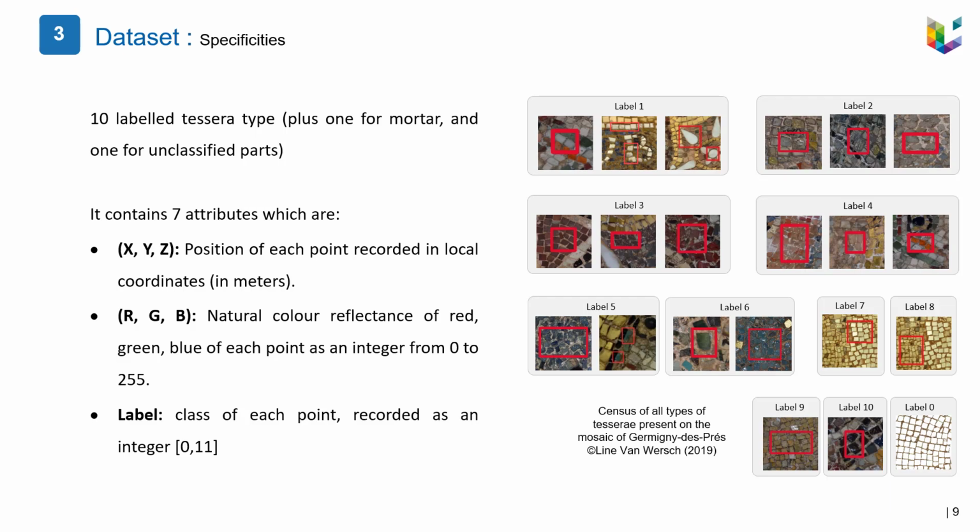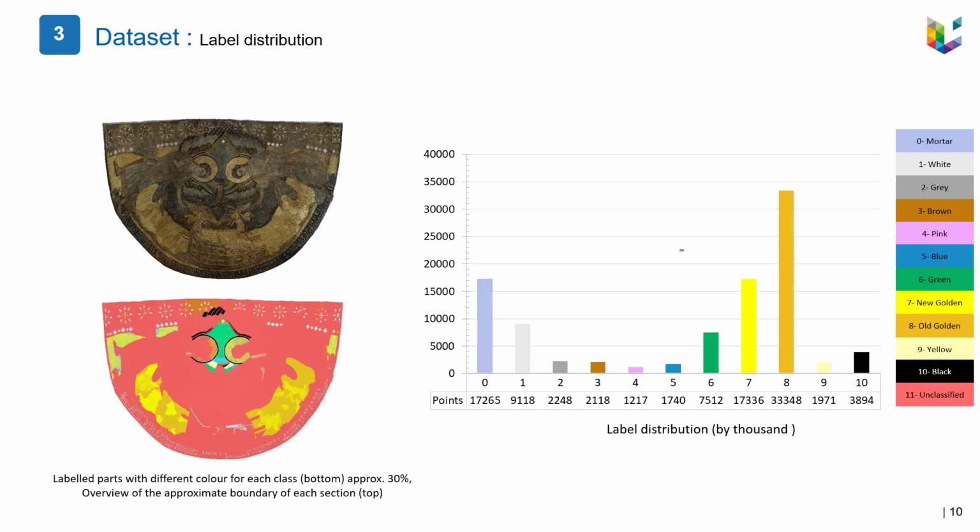And it contains 7 attributes, which are XYZ, the position of each recorded point in local coordinates; RGB, the natural color reflectance of red, green, blue as an integer from 0 to 255; and label, which is the class of each point recorded as an integer from 0 to 11. This manual annotation was performed using the segment tools within the open source software CloudCompare.